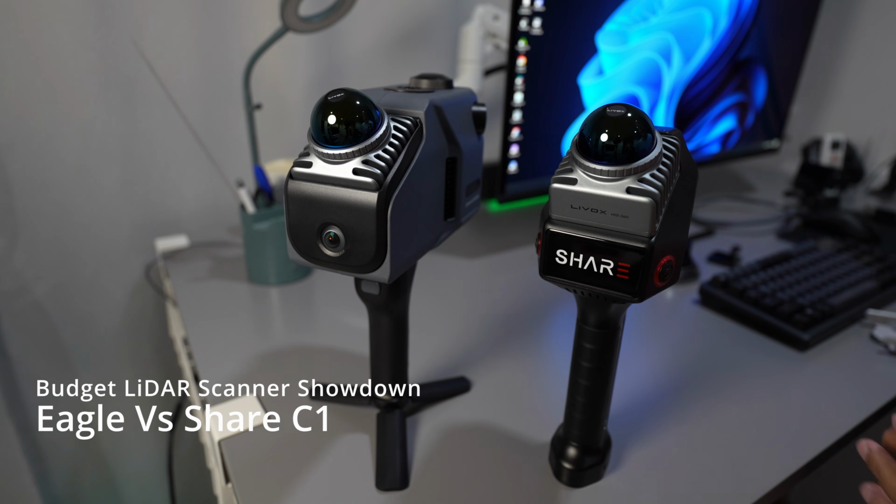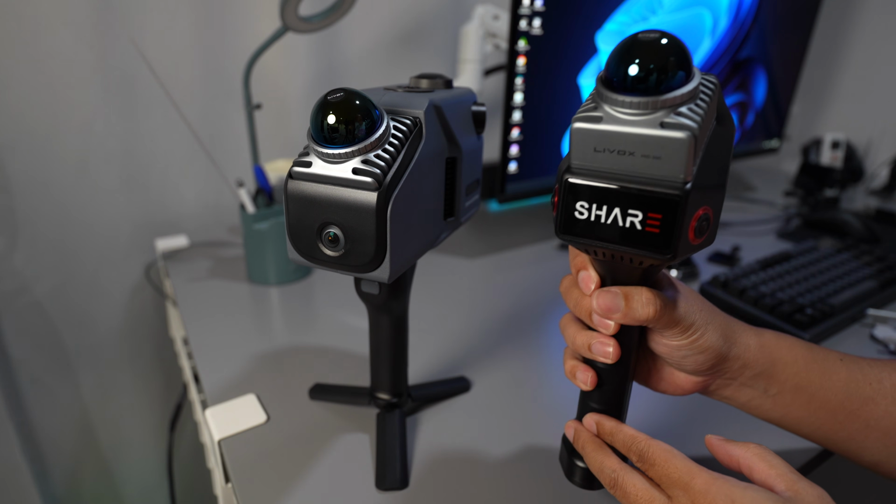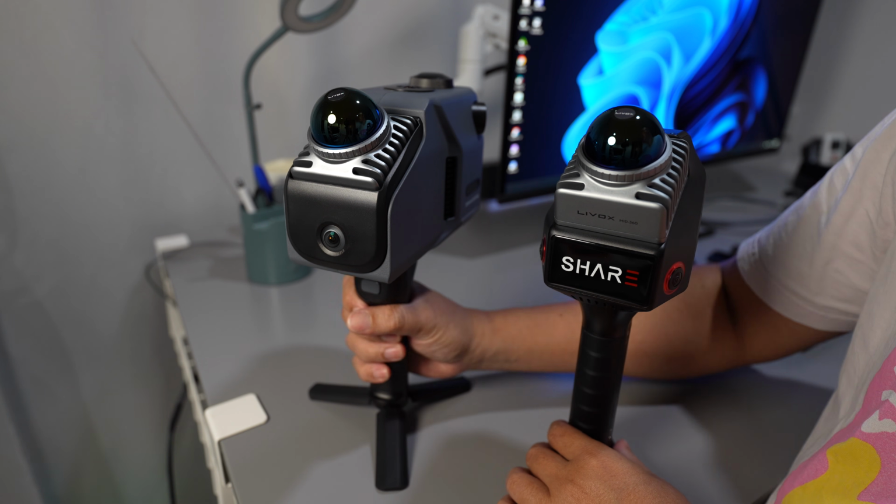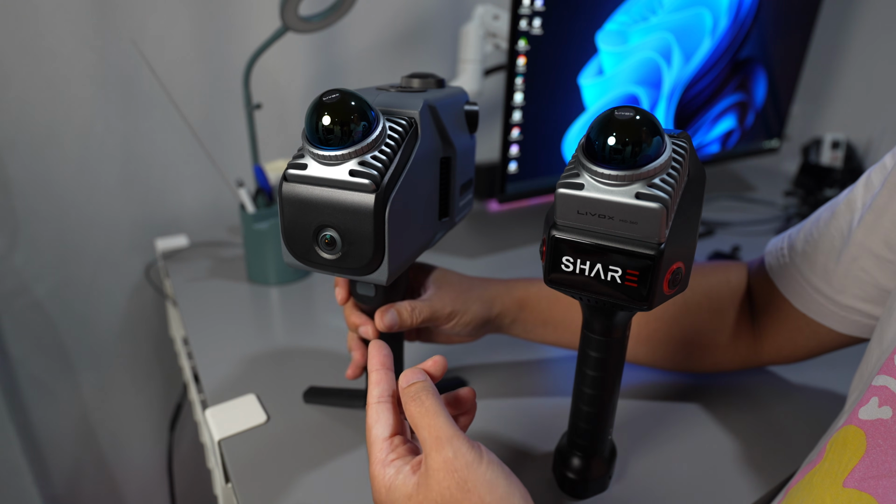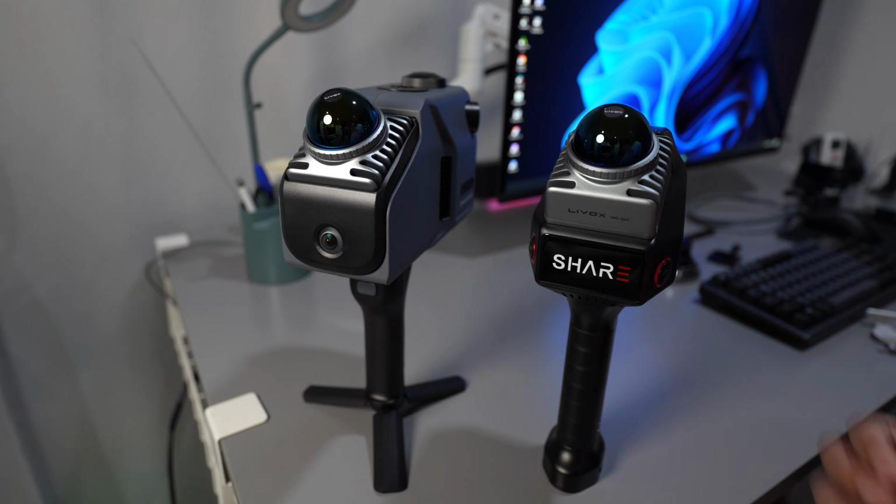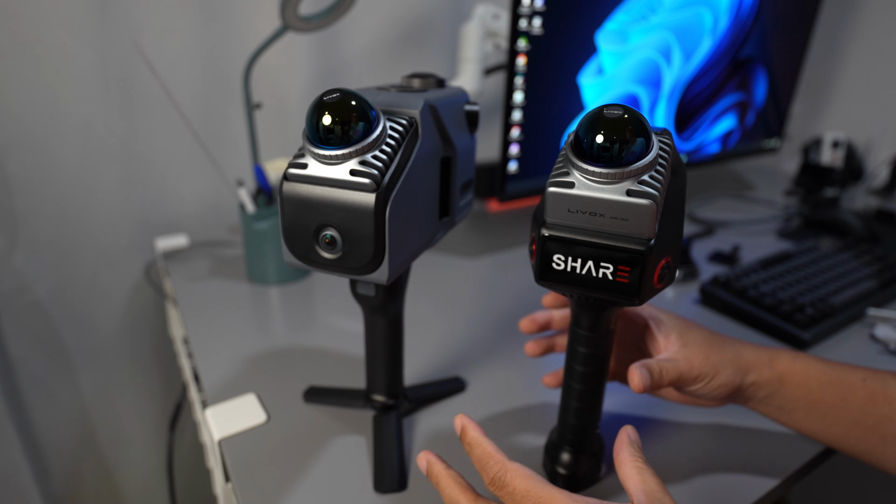Hi, in this video I'm going to do a comparison test between these two LiDAR scanners. This one is Chassis one from Share UAV and this one is the Eagle from 3DMakerPro. The Eagle was launched about 7 or 8 months ago and Chassis one is still on Kickstarter. These two LiDAR scanners were sent to me by the manufacturer.